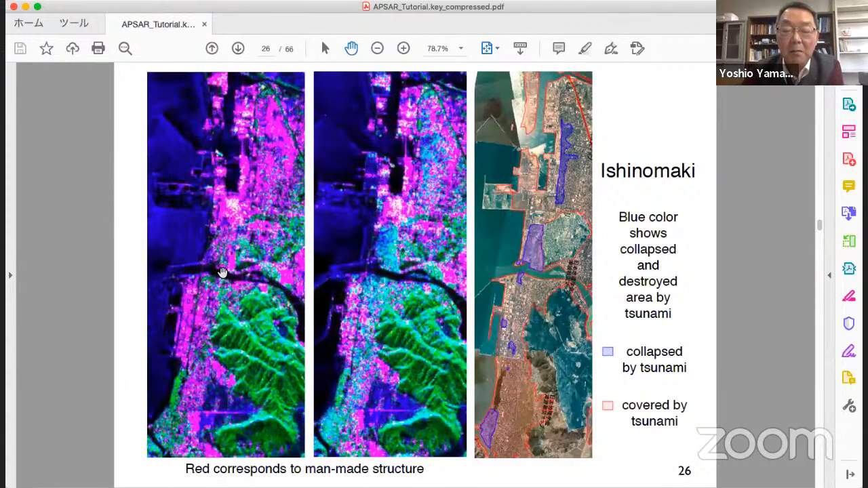And this is a decomposition image before the earthquake and tsunami. And approximately 1 month later, ALOS took the same area with polarimetric mode. Just by comparison of the decomposition images, you can immediately find the difference.